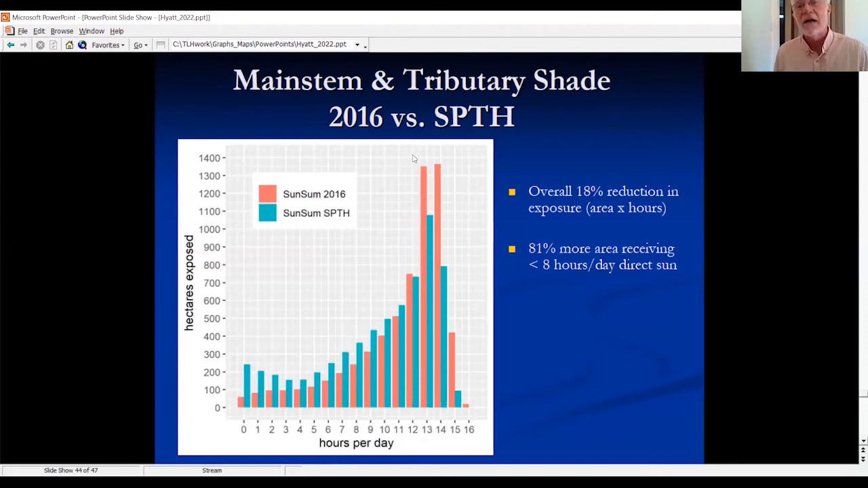You see a lot of areas that were getting 14, 15, 16 hours a day of sunlight shrink down, and the areas that are only getting 0 to 8 hours a day are commensurately greater. Overall, an 18% improvement in shade over the whole watershed, and quite a bit more of the areas getting less than 8 hours a day.